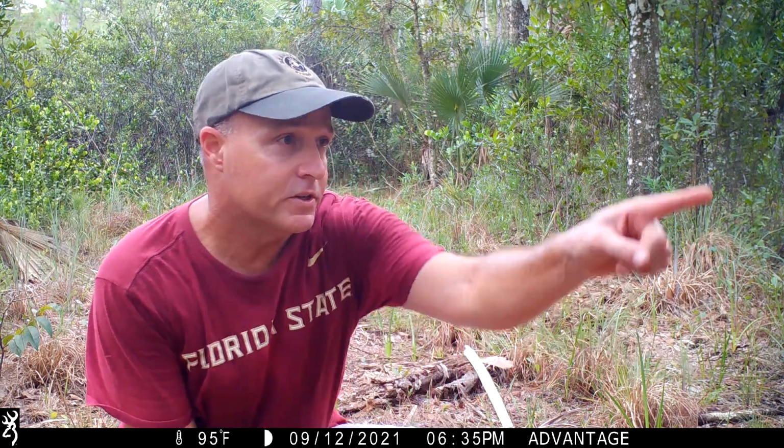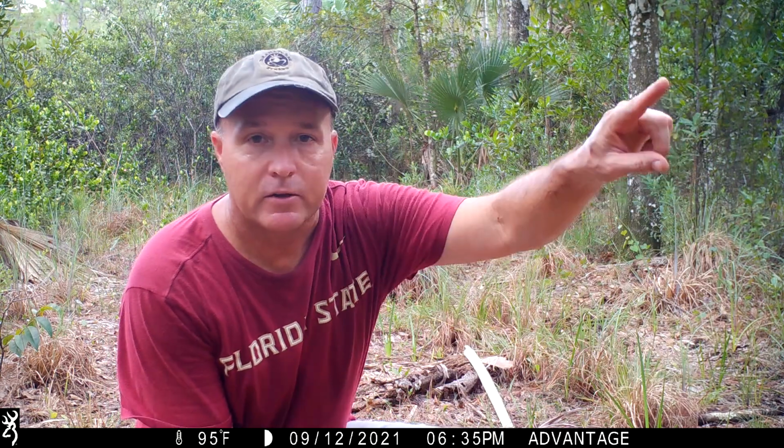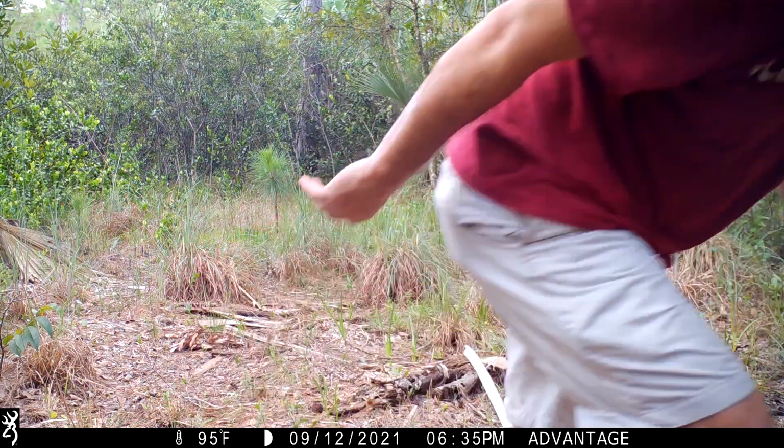All right, this is spot number 3. Looks like it should be pretty good. There's a nice big swampy area over there. We just moved the camera from about 100 yards over that way, so I'm hoping those deer, raccoons, bobcats, otters might be coming right through here. I'll be back and pick you up in a month or so. Good luck.